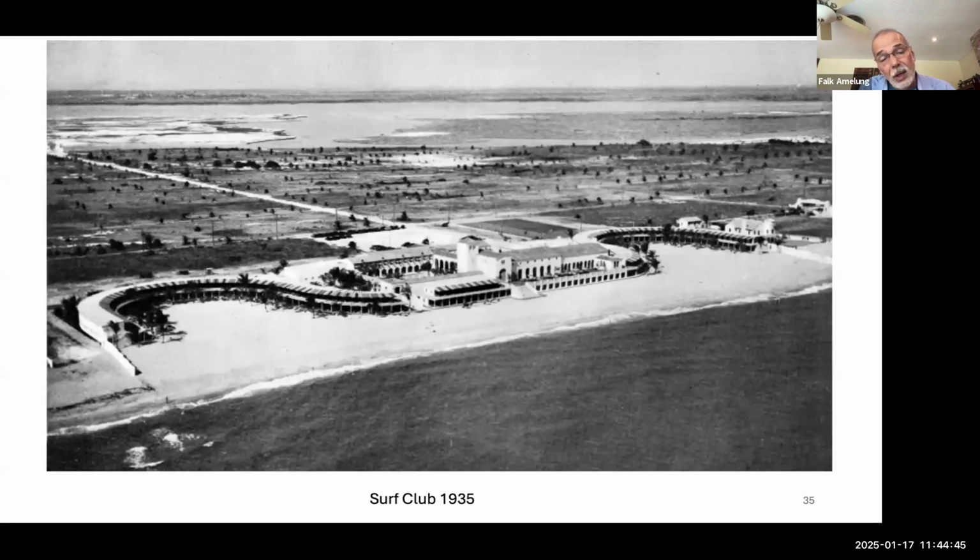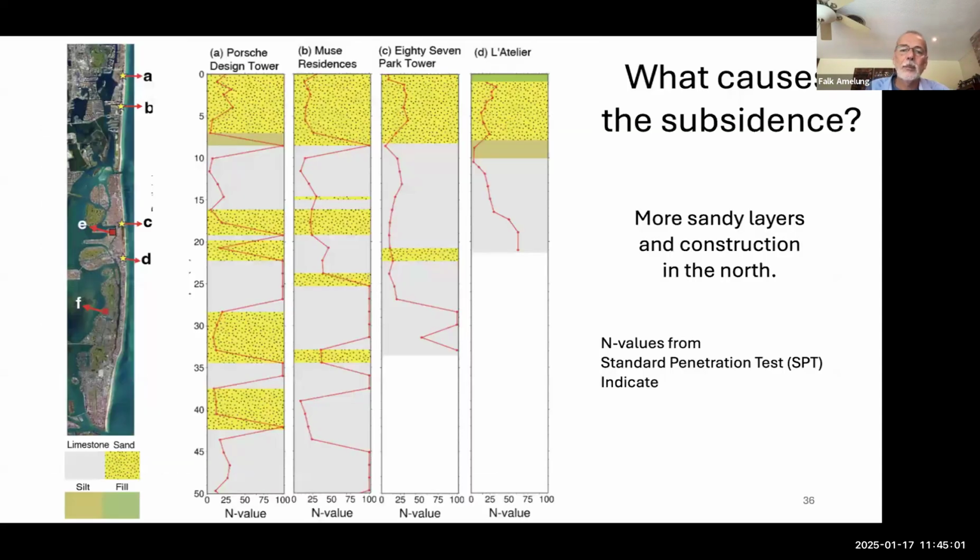So what we thought is maybe there's something special in the geology just there, and that was the reason why they built the hotel over there. And maybe that's the reason why we have so much subsidence right at this location, but we didn't find any evidence for that. So what are the causes for the subsidence?